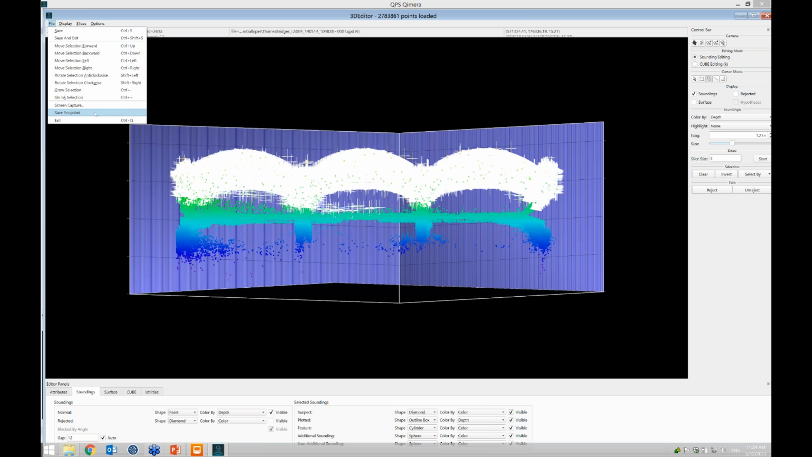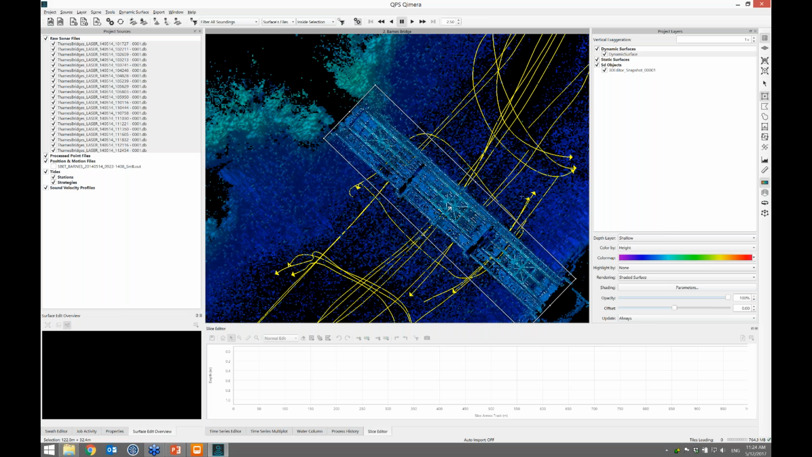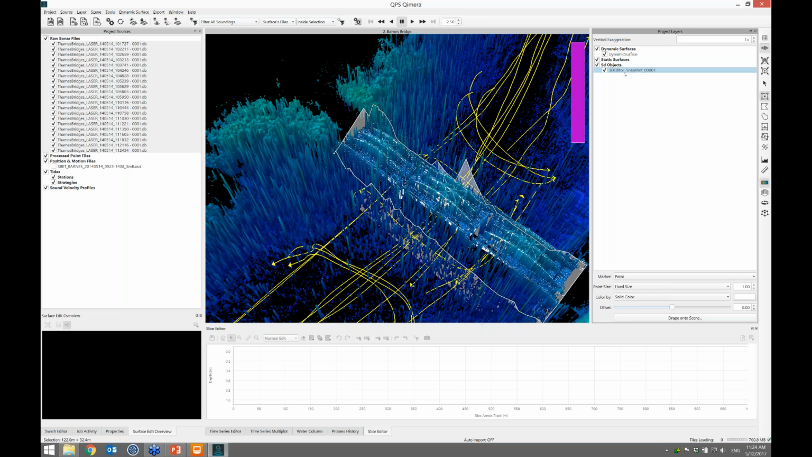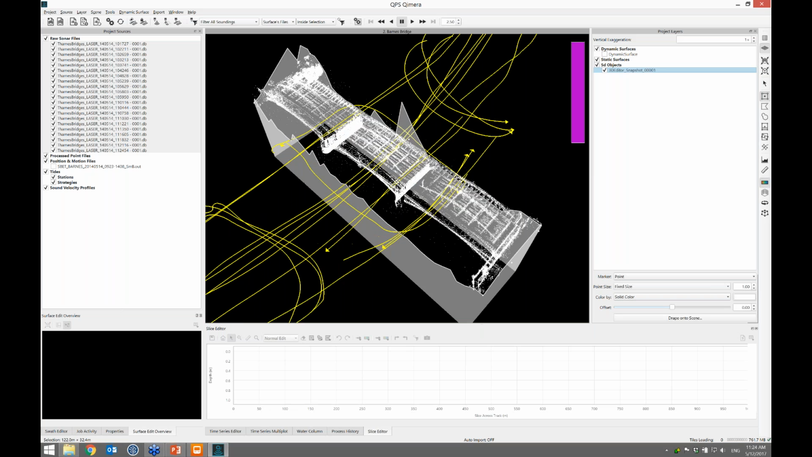What this does is save all of the points you just selected as a 3D point object in the scene. I'm done in here. I don't really care about the cleaning I did, because it'll trigger a dynamic surface update. Now if I go into 3D mode, that snapshot gets stored here under the 3D objects node in the project layers directory. And if I disable the view of the dynamic surface, I can see that I've got a point cloud.